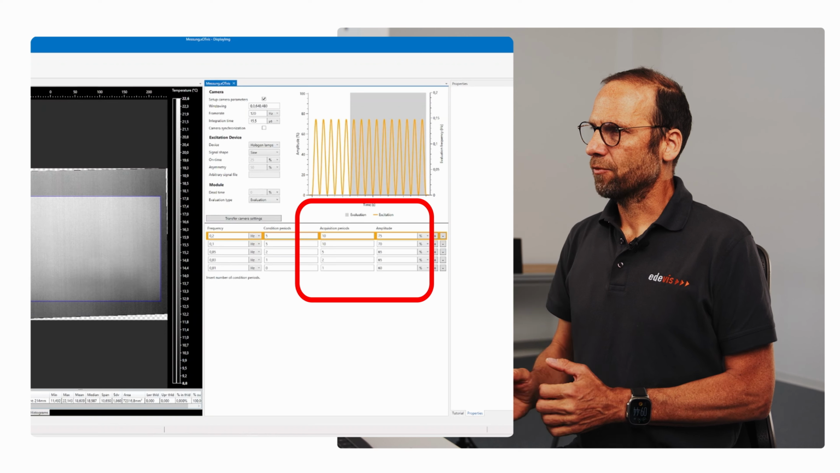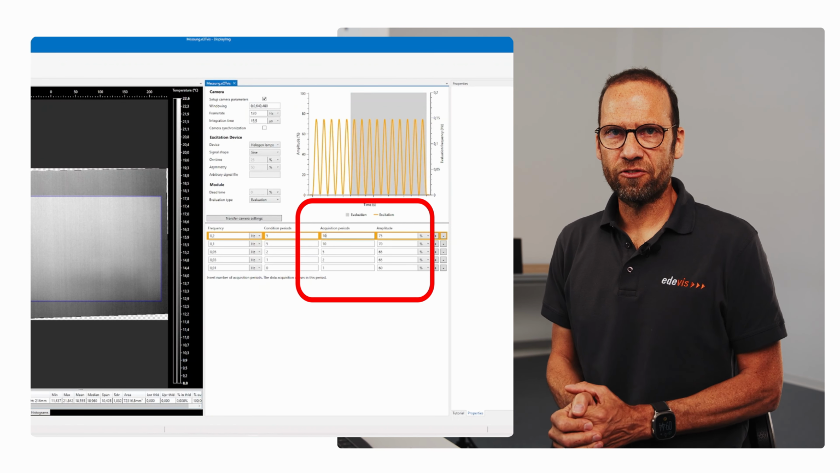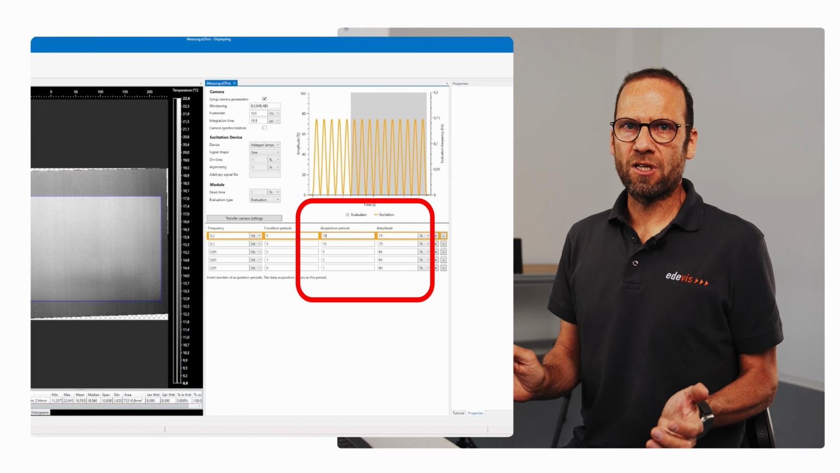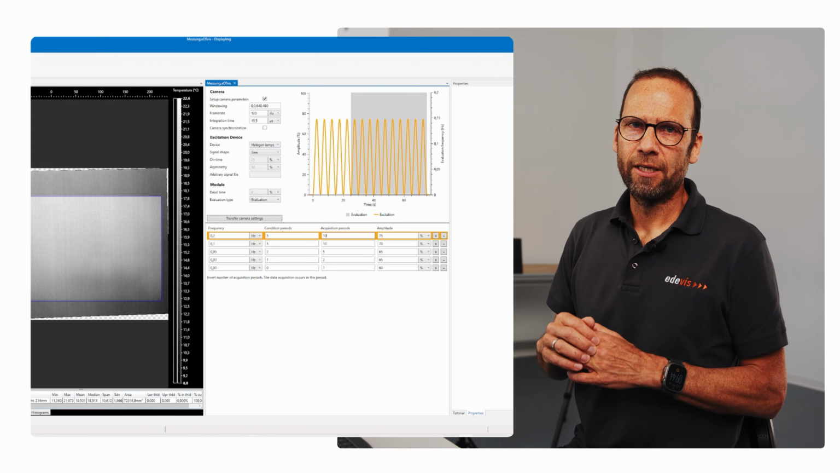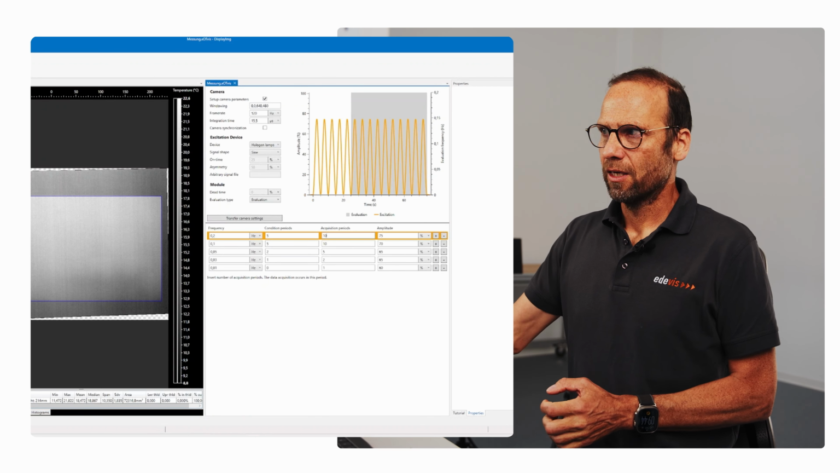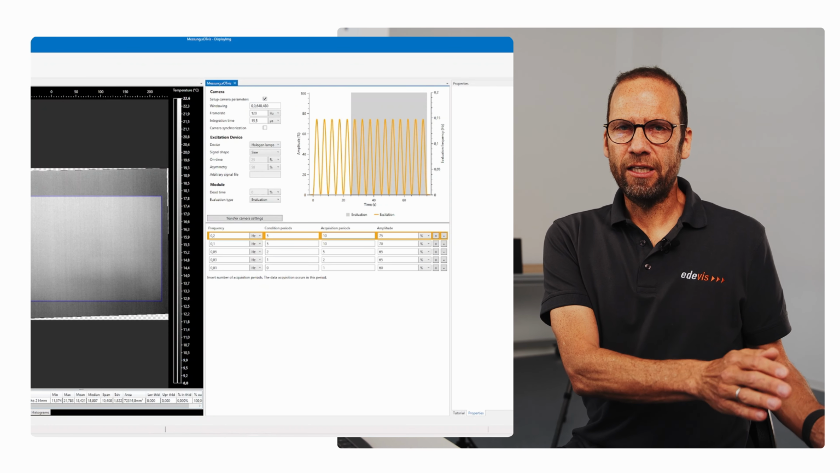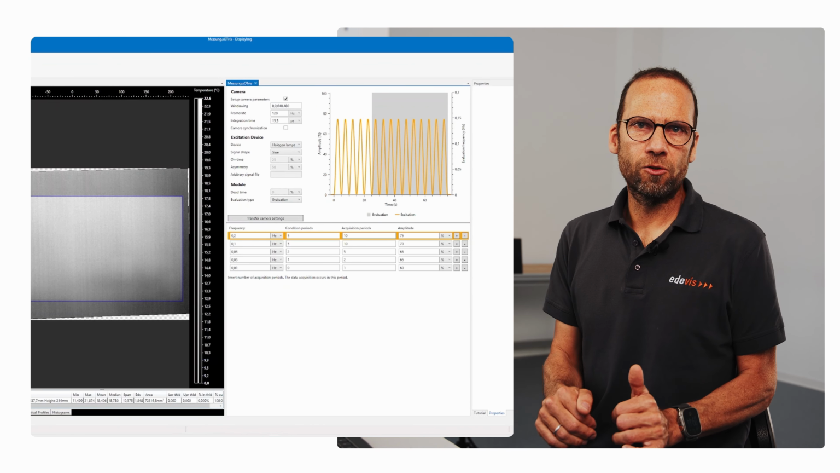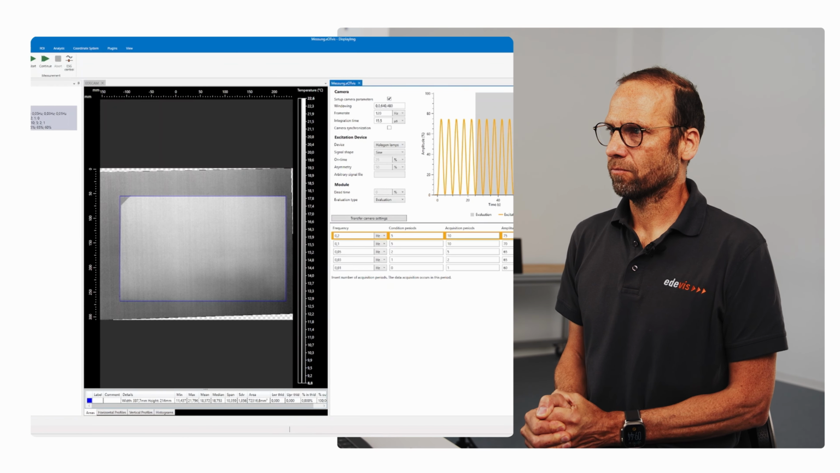Next parameters are the acquisition periods and amplitude. Both affect the signal to noise ratio. The amplitude is the more powerful quantity, but it's limited by the lamp power and the capability of the material to bear temperatures. The acquisition periods are also good. If we increase them, the noise will be reduced, but of course the measurement time will be longer then.